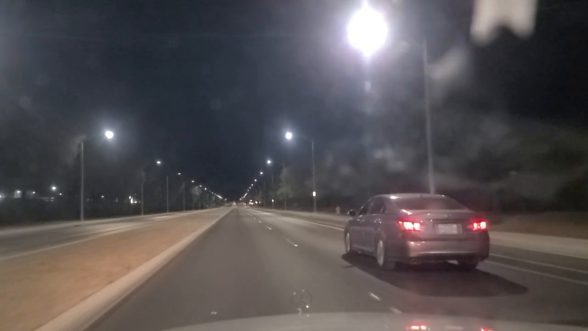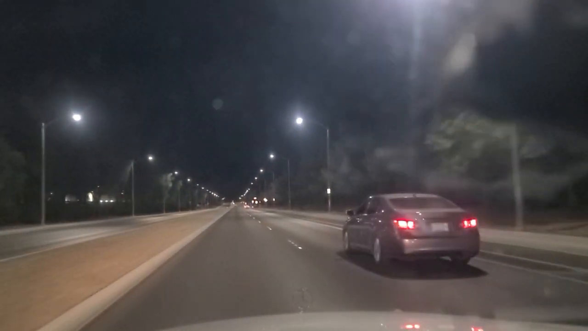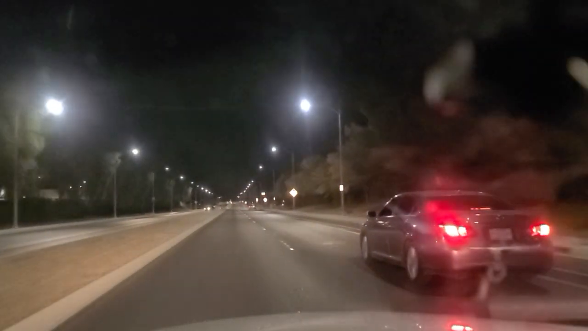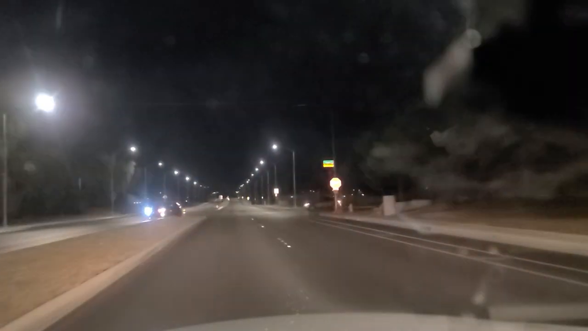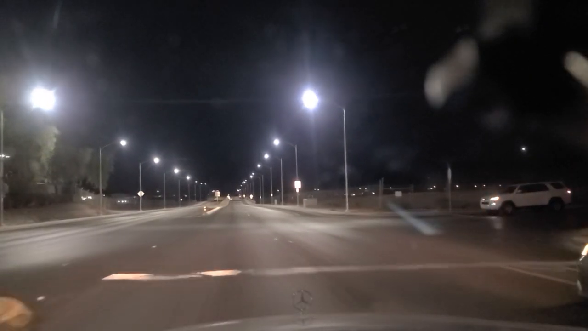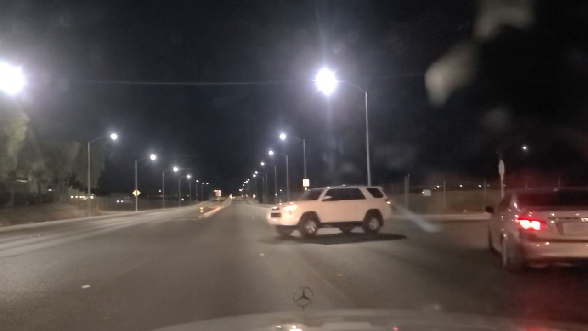Water treatment facility as well, here off to our left. Makes the air pretty rank, in my humble opinion. That brings us up here to Theme Road. For our friends following along at home, Theme. Wait for this 4Runner here.